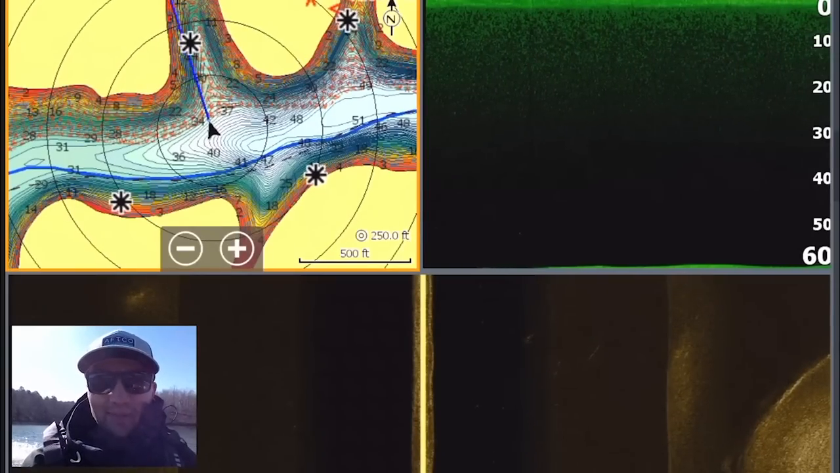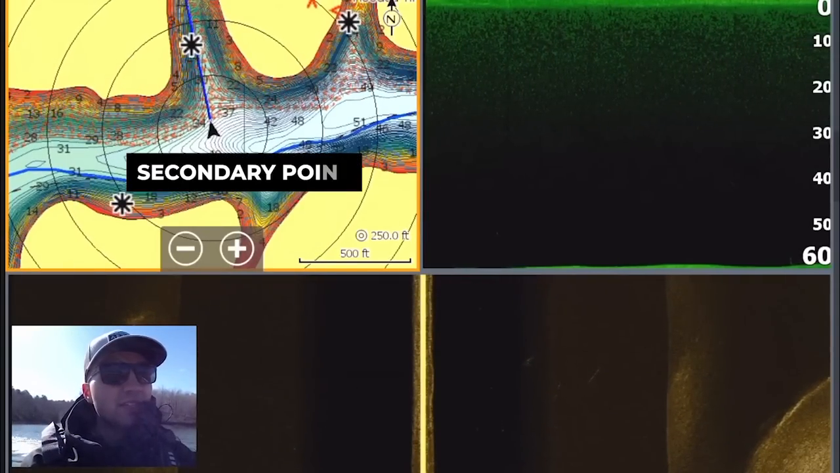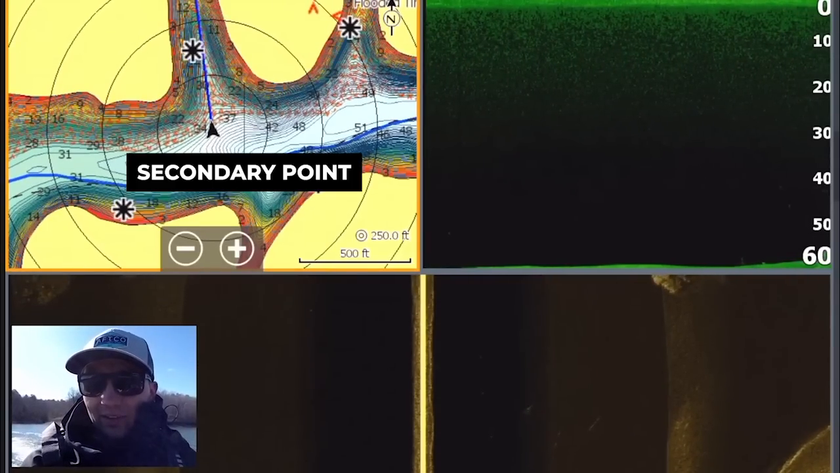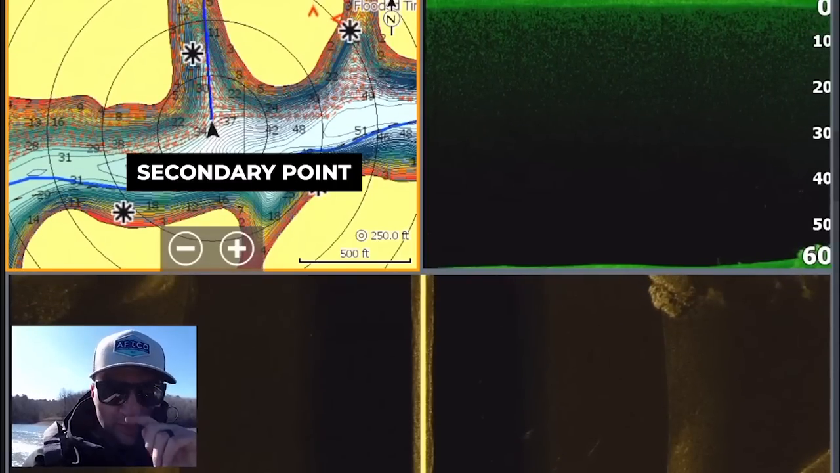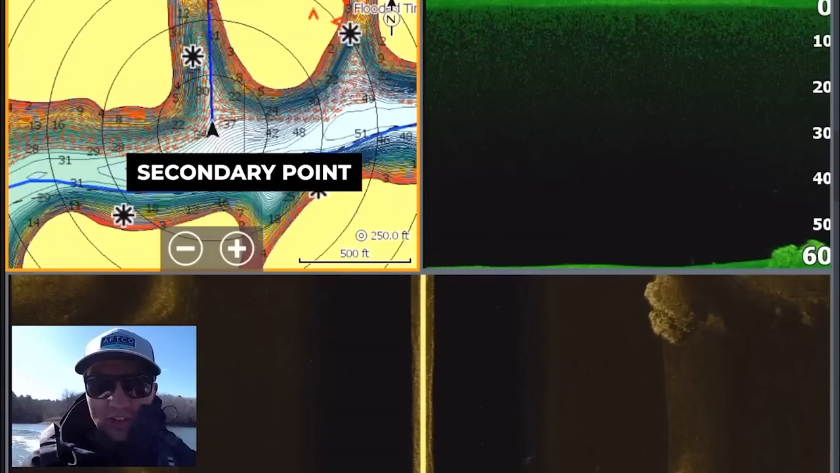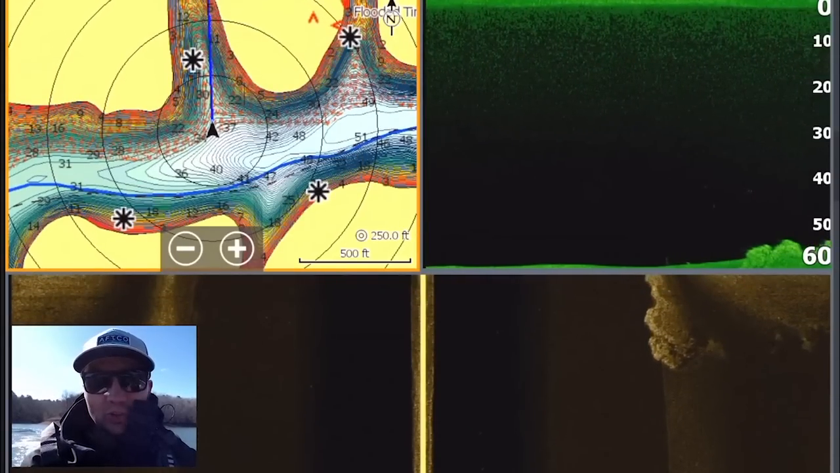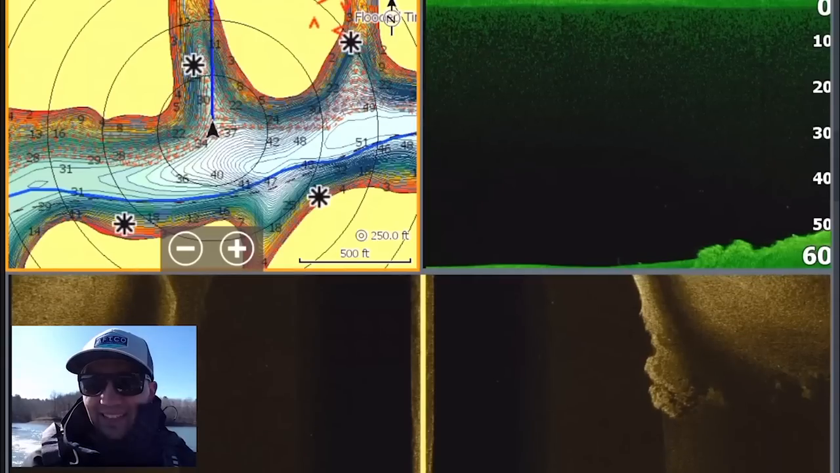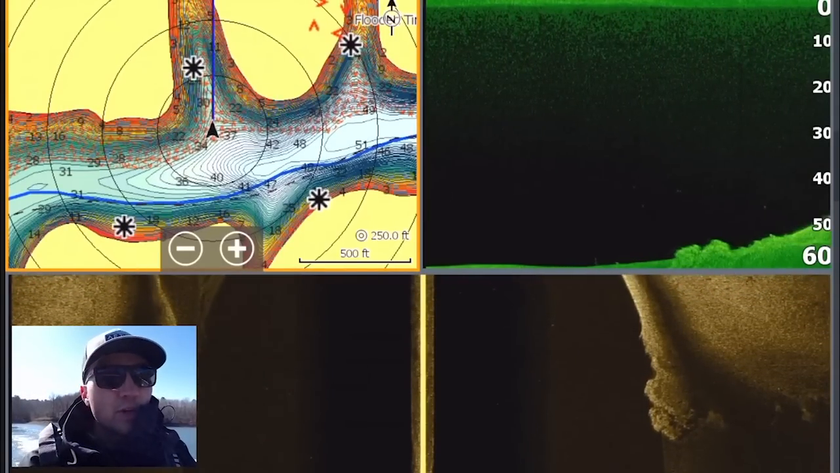So as we can see here, I'm now making my way more towards one of these secondary creeks that are in the back of this creek, and there is a rounded point here with some standing timber, these secondary points you can see here on the screen, and I'm basically just going to graph over to these trees and to the secondary point and see if I can find fish suspended around those.